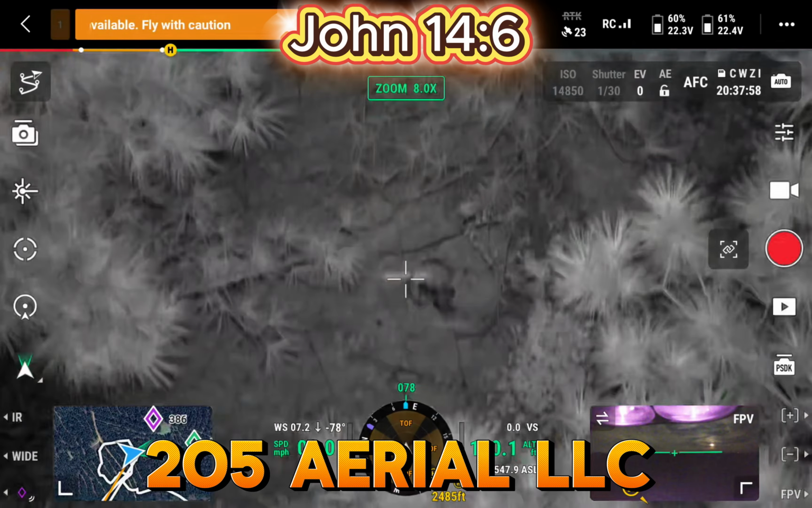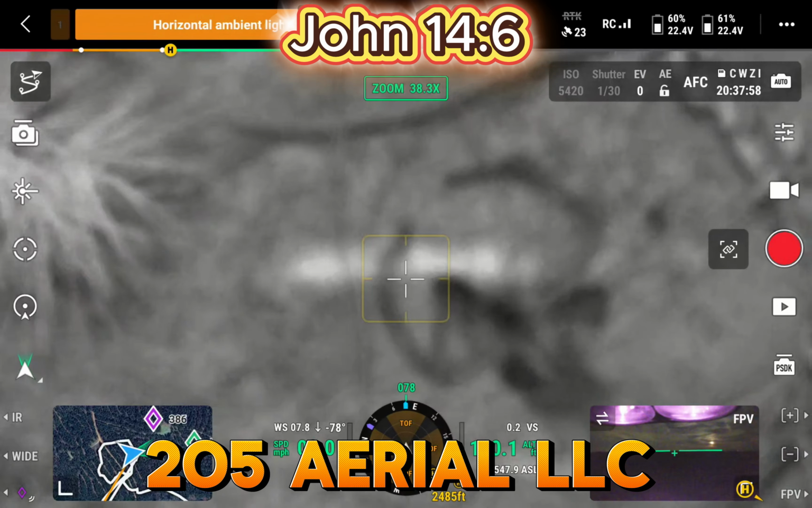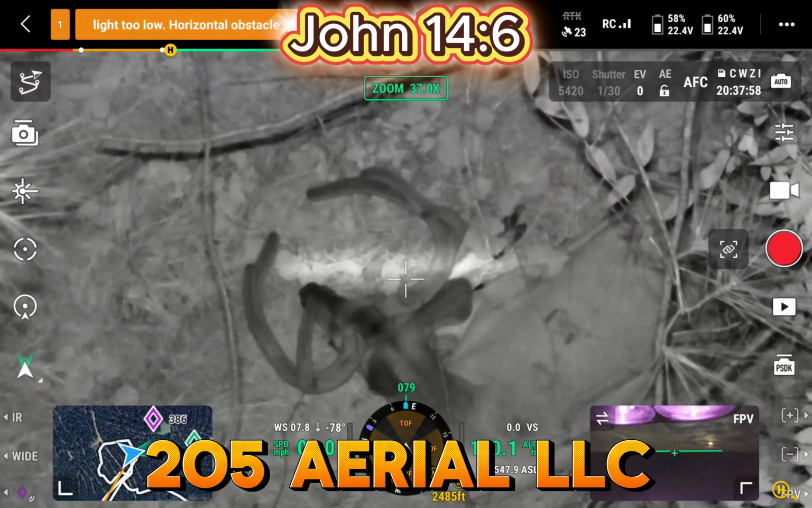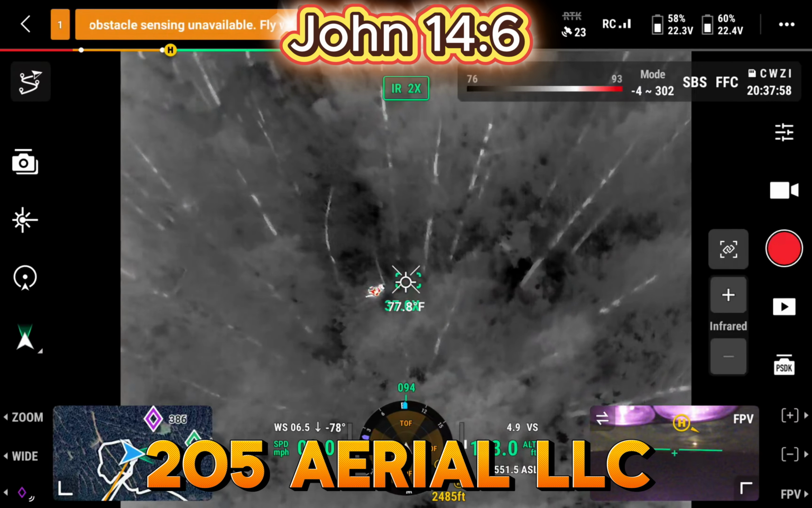Back a little bit. Oops, not too far. Right there. I think he may be the smaller of the two, but I think both of them will probably be shooters. Good looking bucks either way. Tickled to find them.